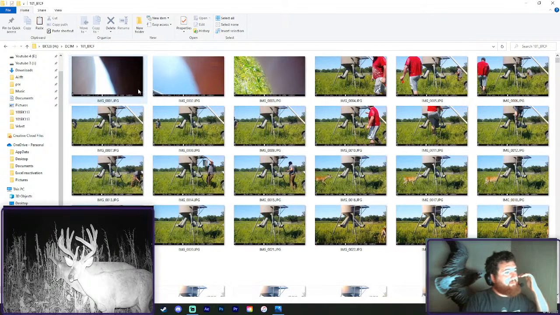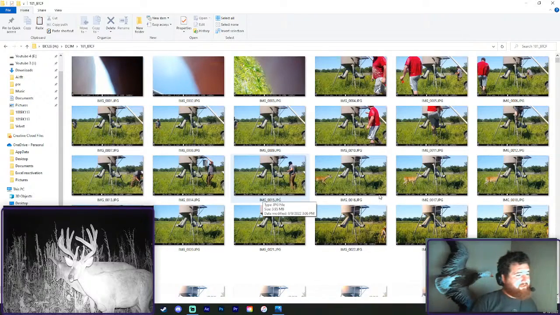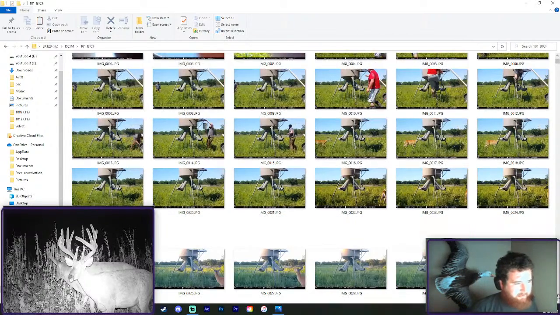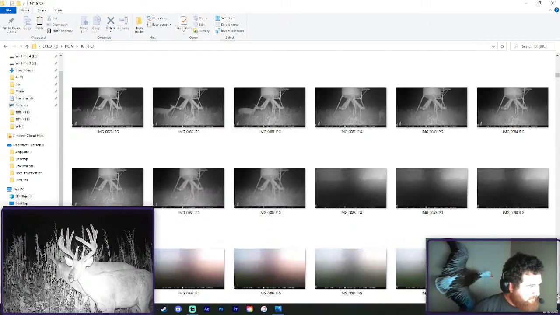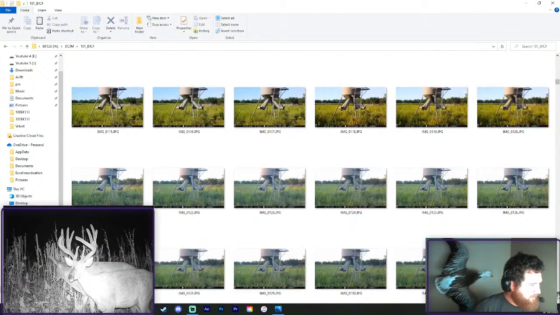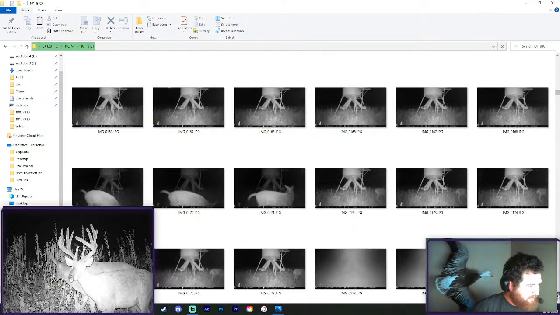Okay, this is the 80. This is actually the first piece of property we ever owned. This one's got 1,200 pictures. This one's bound to have a lot of deer. It's been kind of lacking in the bigger bucks the last couple years, but historically speaking, we've always had a couple nice big bucks hit it.